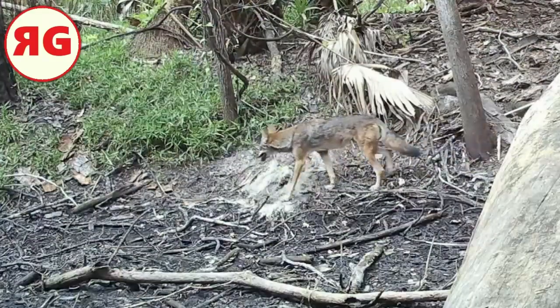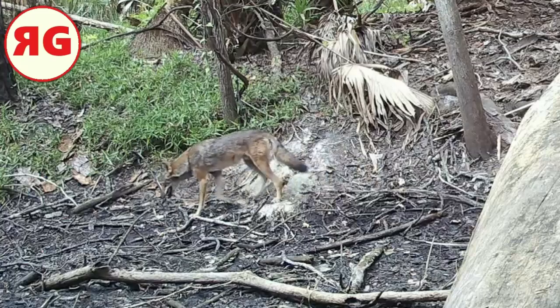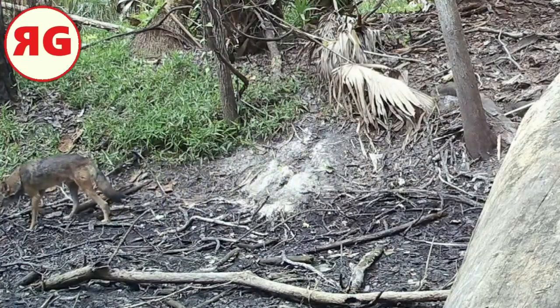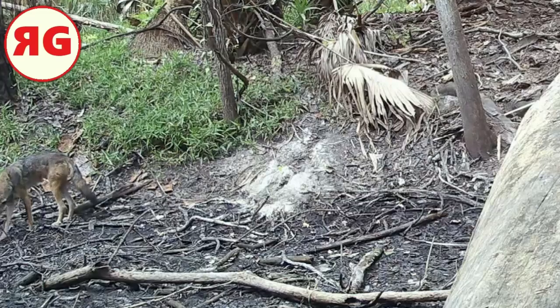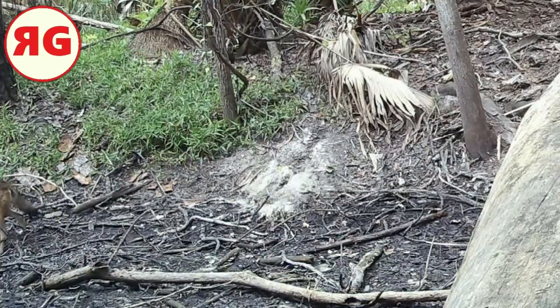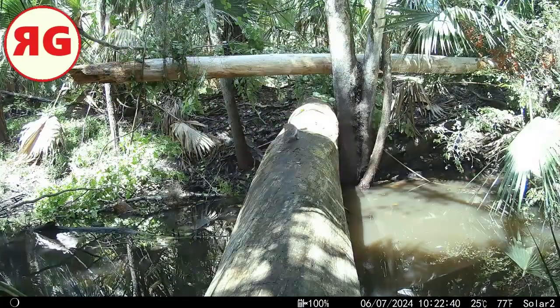Another coyote cruising on through. I think right there is the point where they cross, rather than using the captain's log.